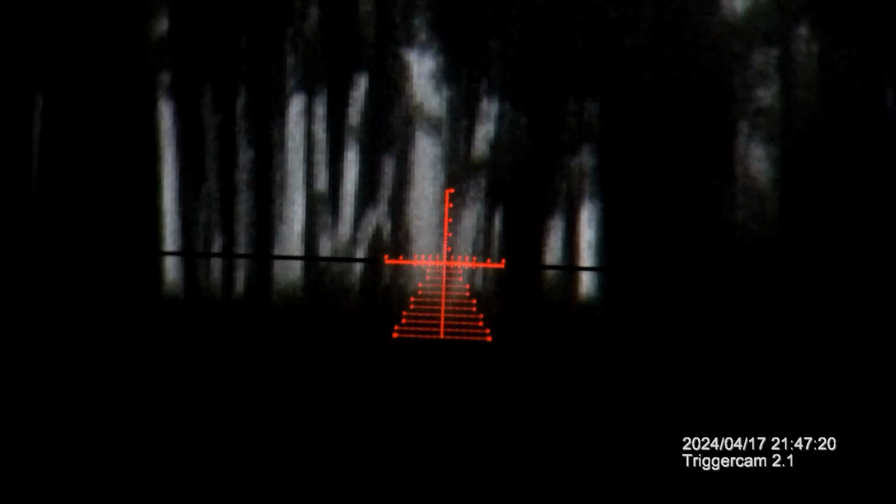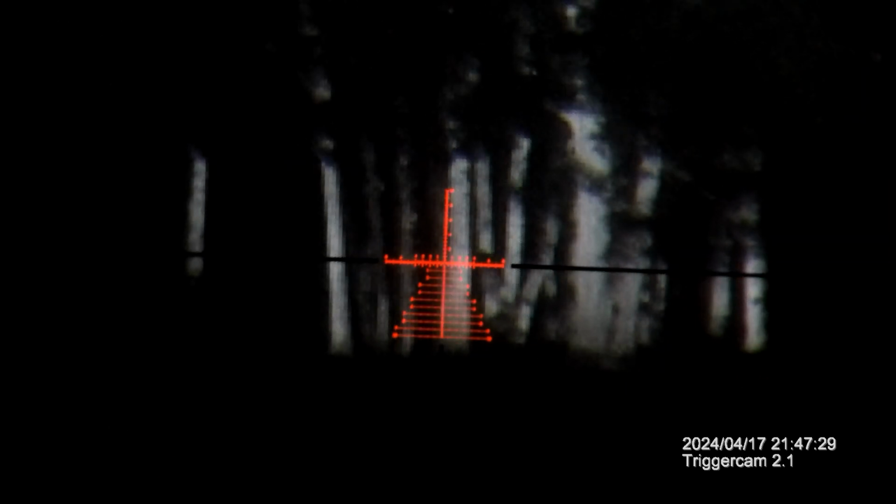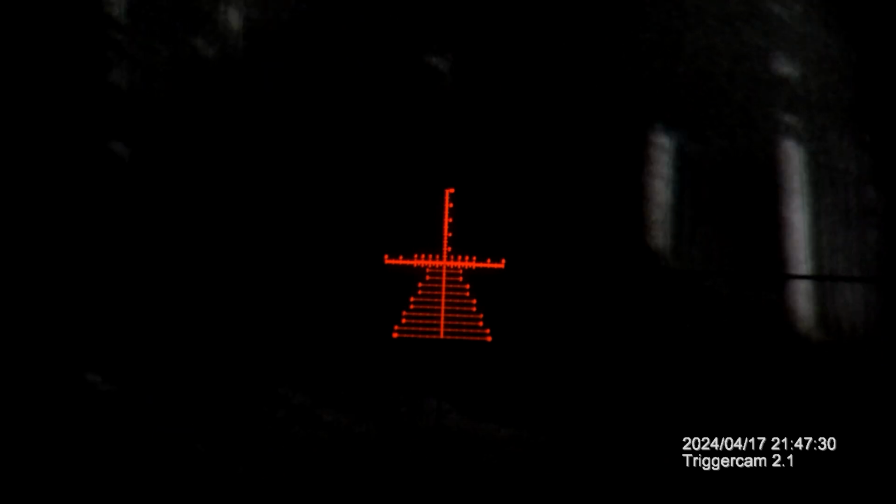This is what you're gonna get with a clip-on thermal with a high base mag day optic. Yeah, I know 3 is not high, but we're 3x down there, okay? So those are those trees we lased earlier. There's the tree line back there.